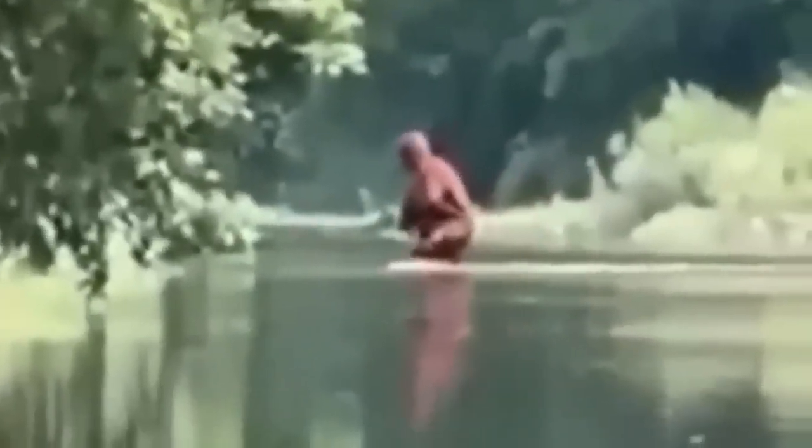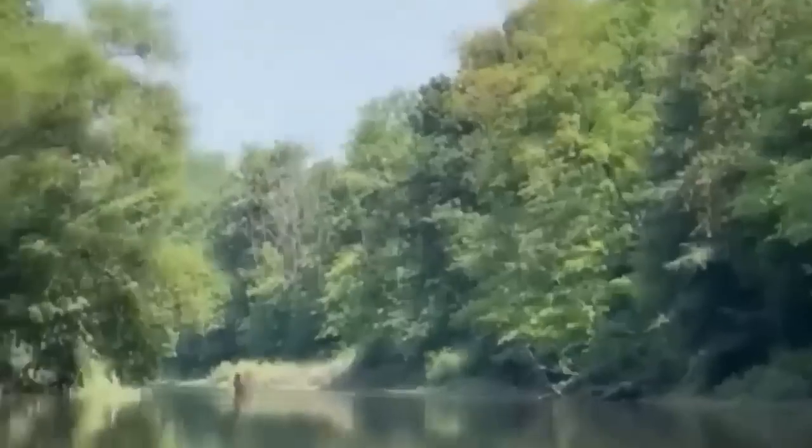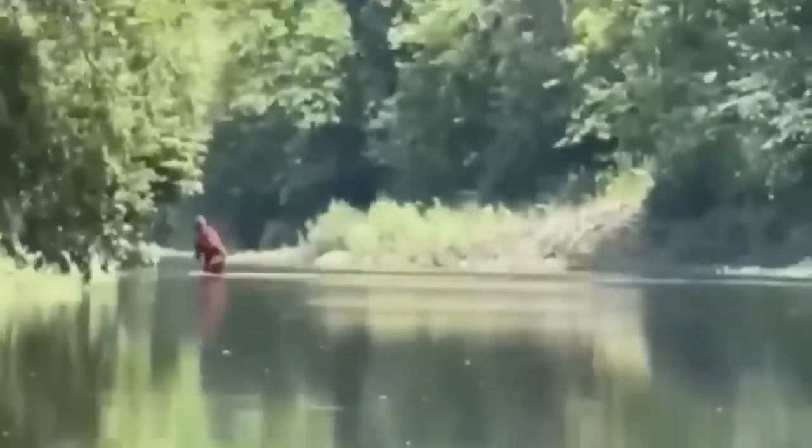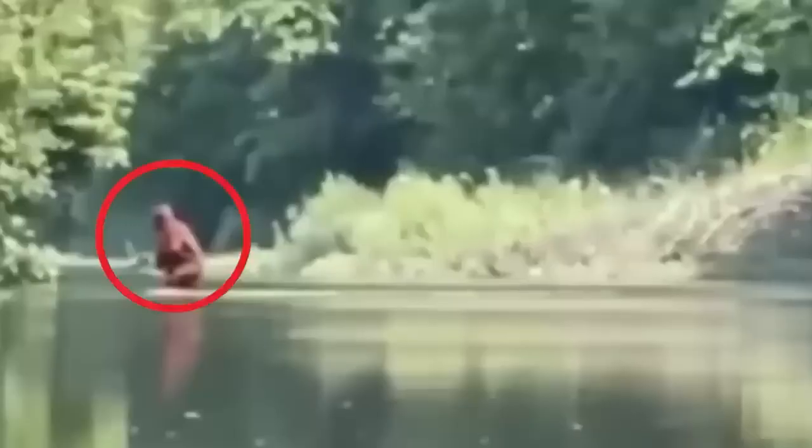Some people think it is a heavy-set man with a lot of fishing gear and waders on. Others speculate it is a mysterious creature, aka Bigfoot, with a fish in hand. And the appearance is not like a human, so there's a possibility that anything can be true. Let us know what you think.